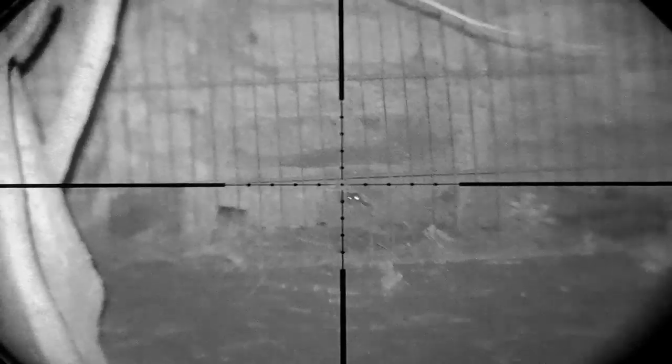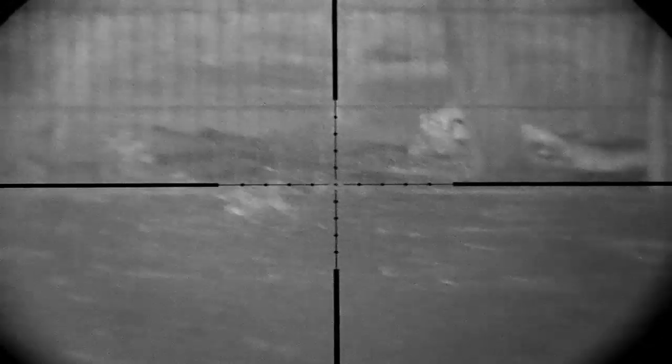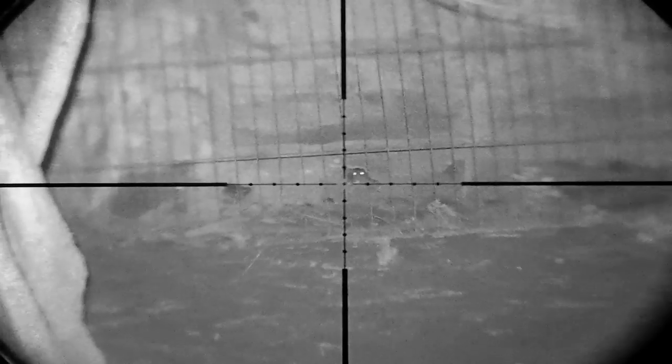Two more down. The first one I found lying on its back in the old carp rearing pond. Pretty certain that was a bona fide kill.